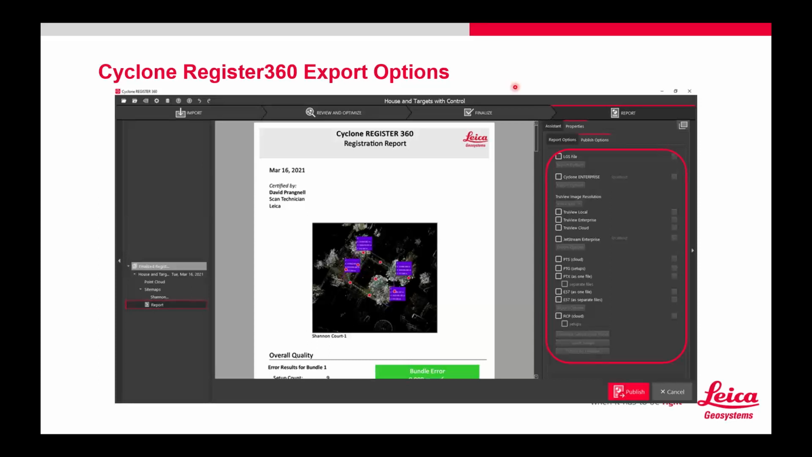The most common file types for publishing I have found in my experience are going to be the LGS file, and we'll get into the LGS in a second, and E57. E57 is kind of a universal cloud type. E57 can go into many different software packages that want to work with a cloud, or RCP.